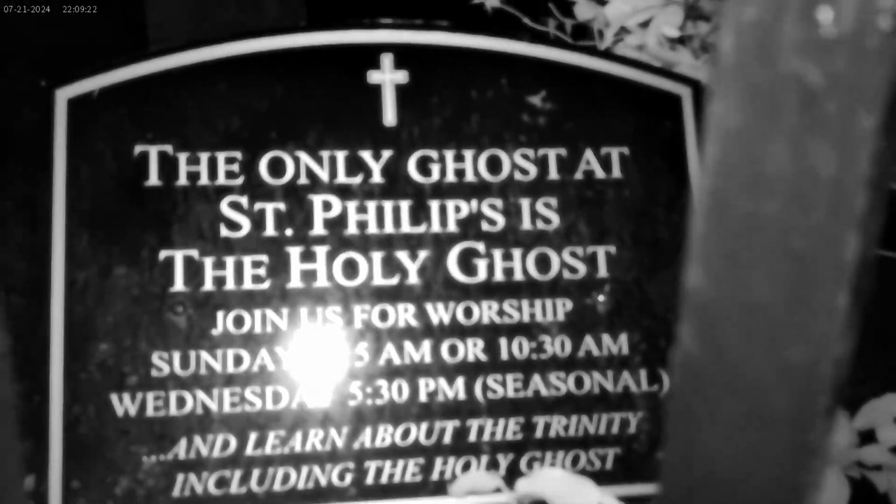So, cameras come right up to the gate. I'm going to move you guys front and center. So for your bed, the sign is literally right in front of you. You might want to get a shot of that first, like down below you. It says there's no ghost here besides the Holy Ghost. And then your apparition that you guys are looking for is right near her grave. So her grave is, you see the cross in the back? Her grave's to the left of that and one more row back.